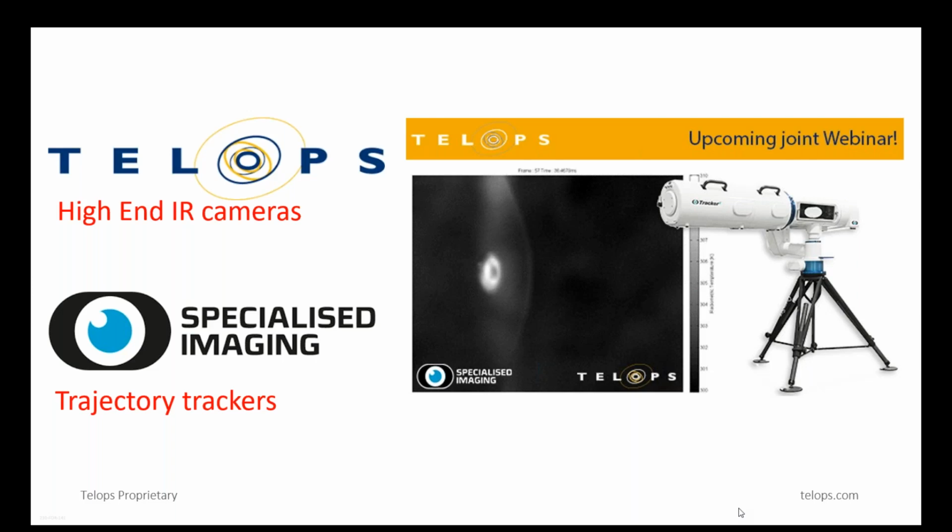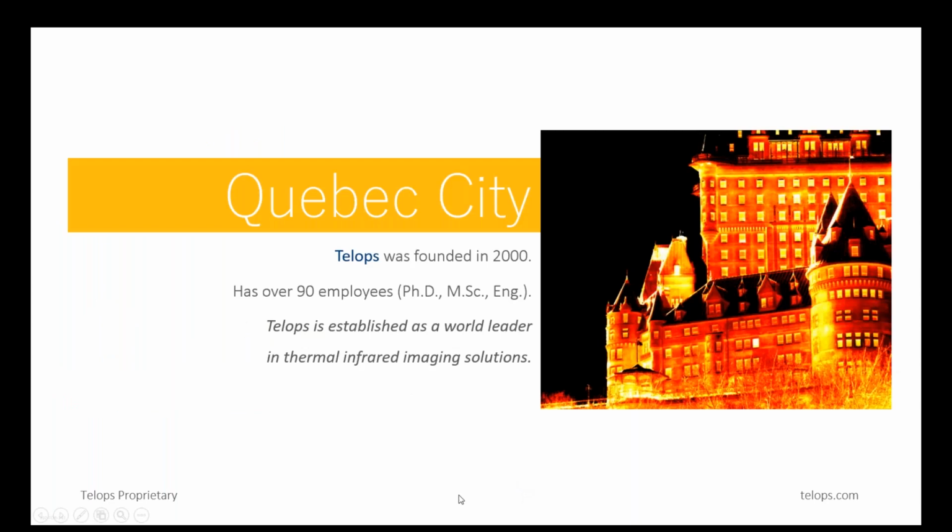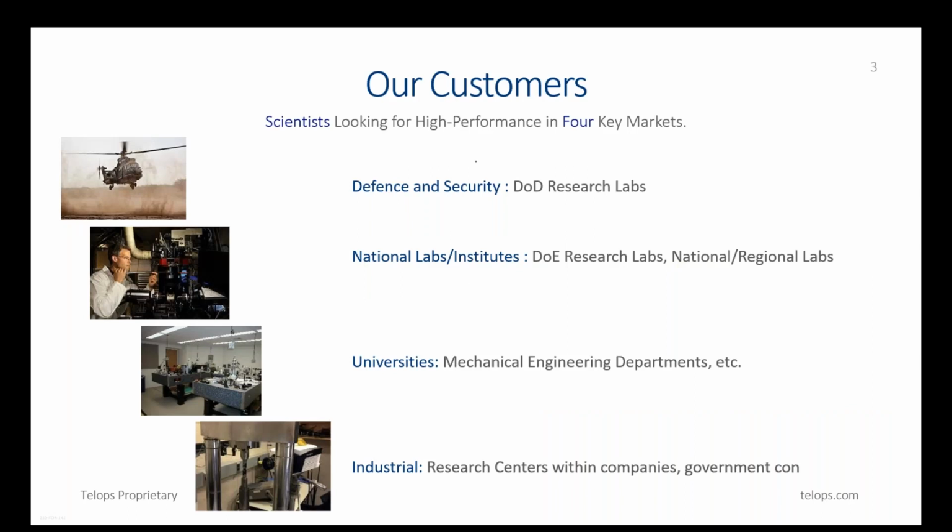So let me first start by introducing Teleps. Teleps is located in Quebec City in Canada. It was founded in 2000 and has grown significantly since then to over 90 employees. Teleps designs and manufactures high-performance hyperspectral imaging systems and infrared cameras for defense, industrial, and academic research applications.